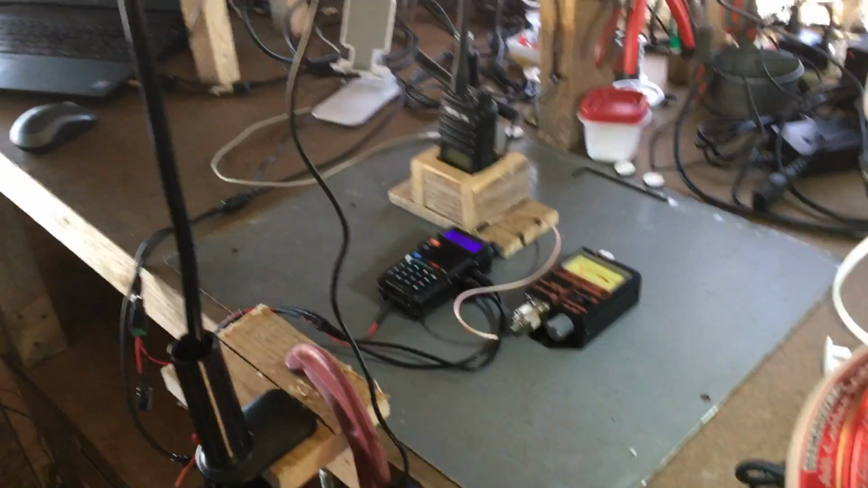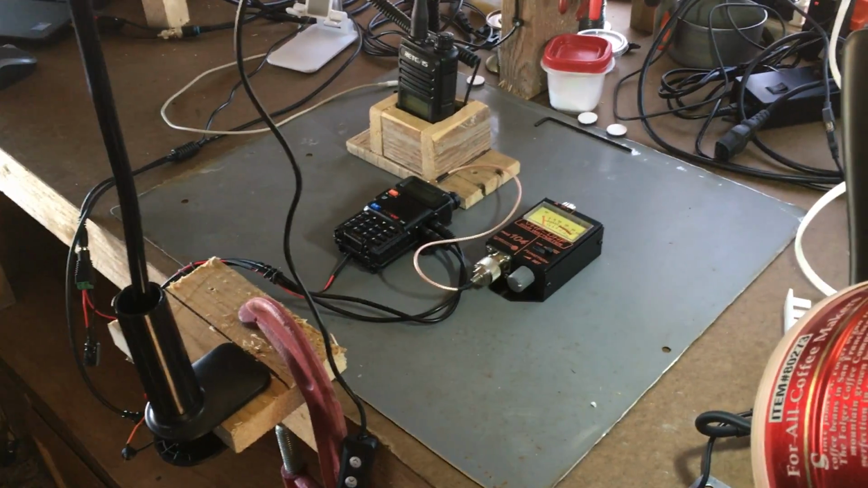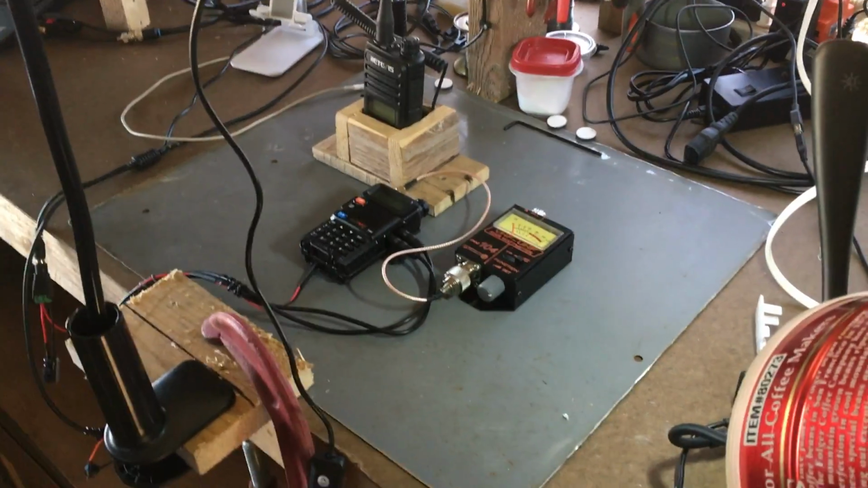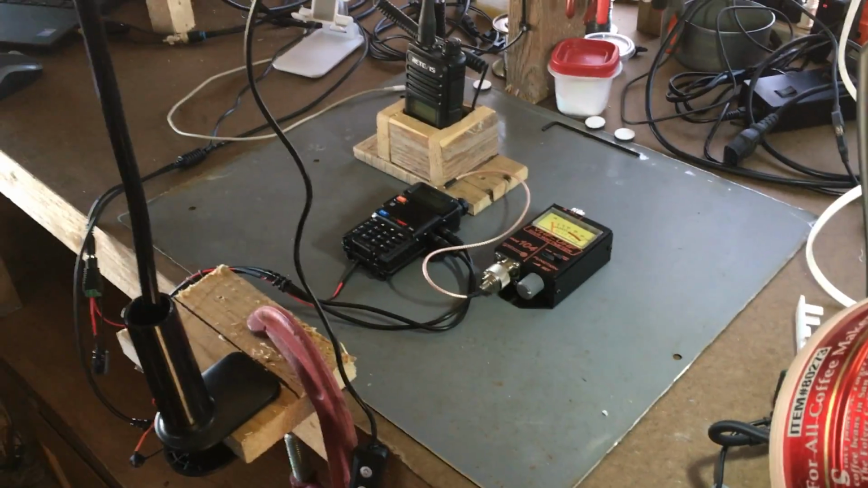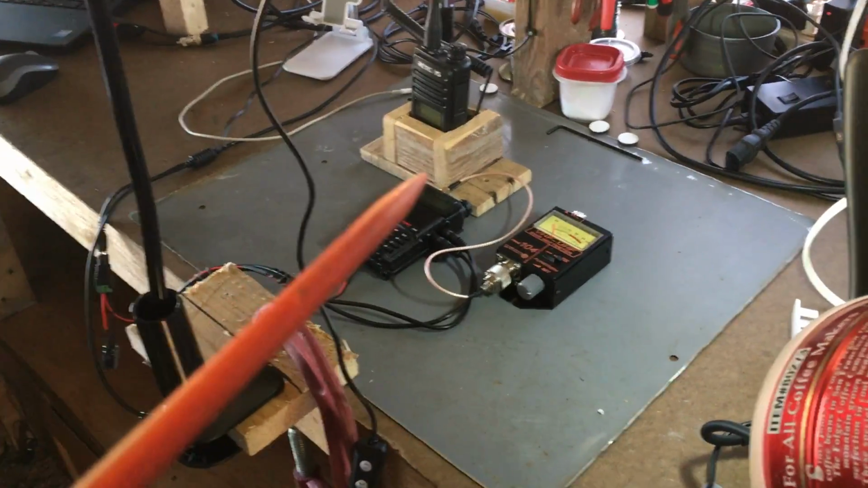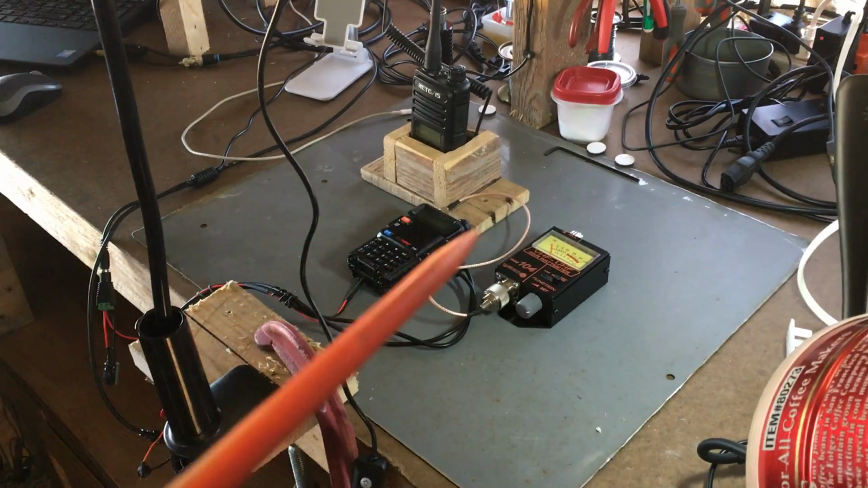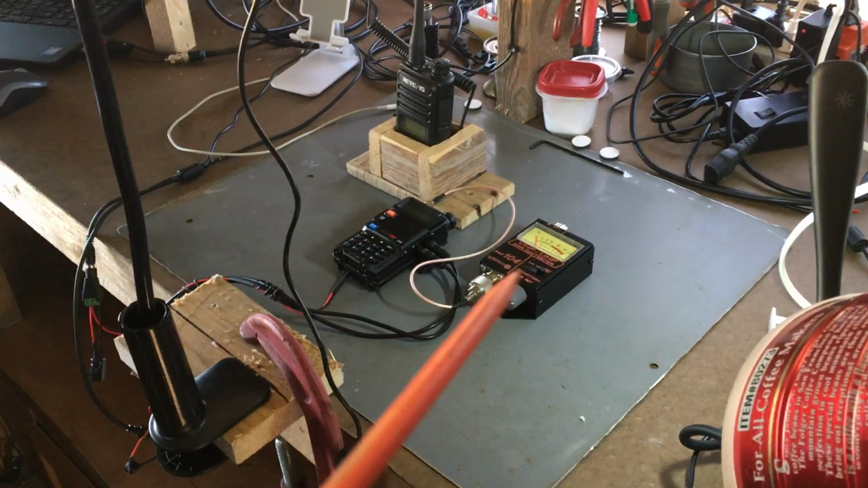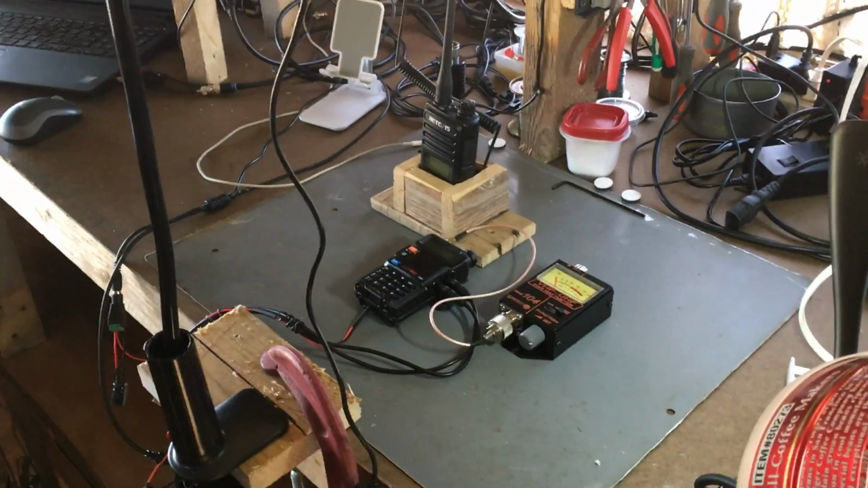I think what's helping this baofeng to stay running is two or three things, depending on how you want to categorize this. I think it being cold outside is helping, and I think the pigtail going from the radio to the meter is acting as a load, and the same with the power watt meter. And the cold is also having an effect.